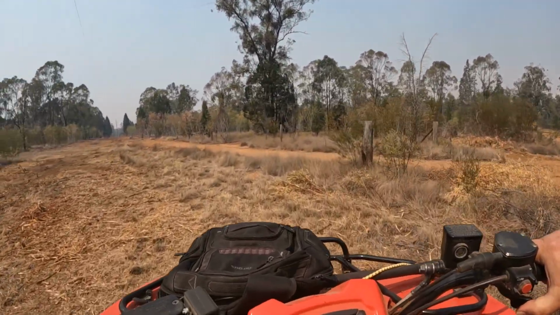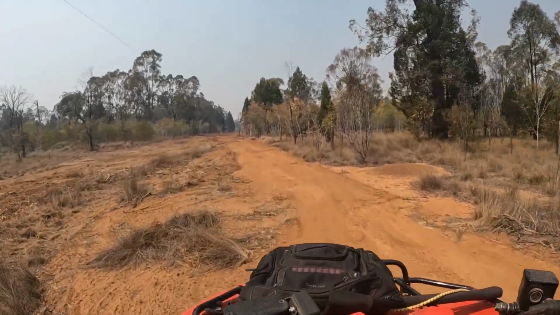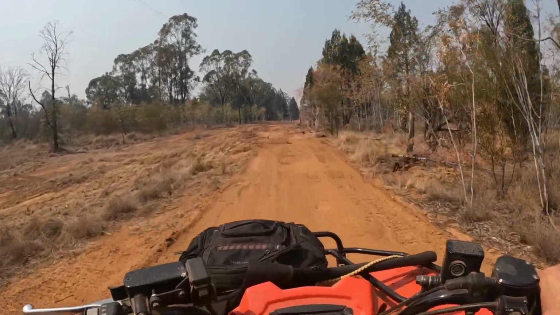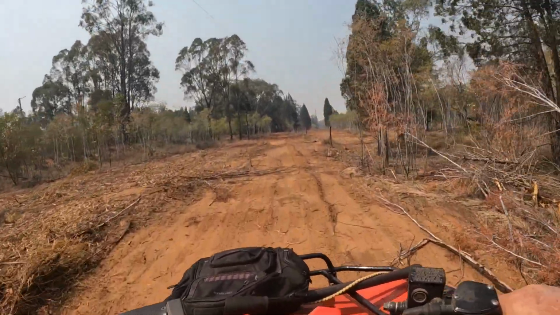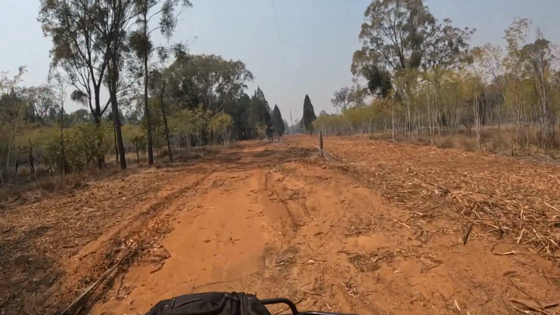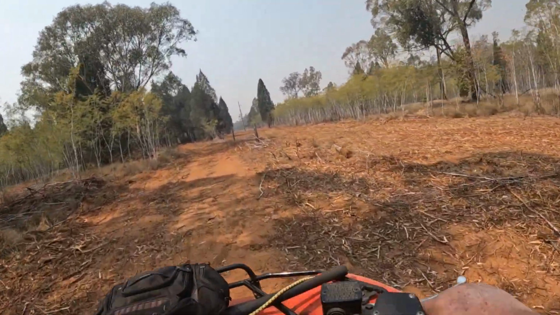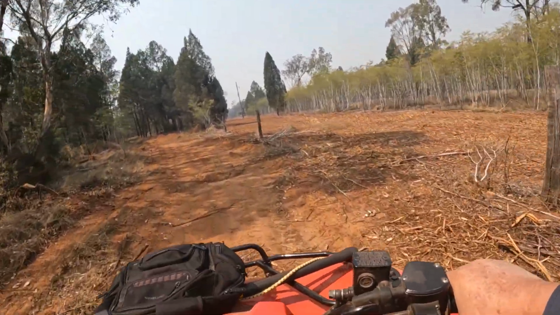Anyway, I don't know how this is going to go. I don't want to go too far down because of the stink of the dead pigs. But yeah, lots of trees down still, and you can see they do a good job, but they do leave lots of stakes for your tyres, and that's what worries me.